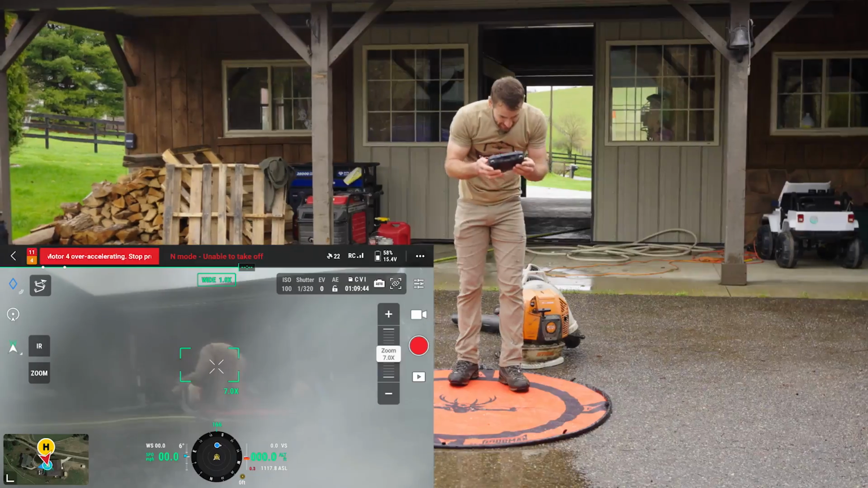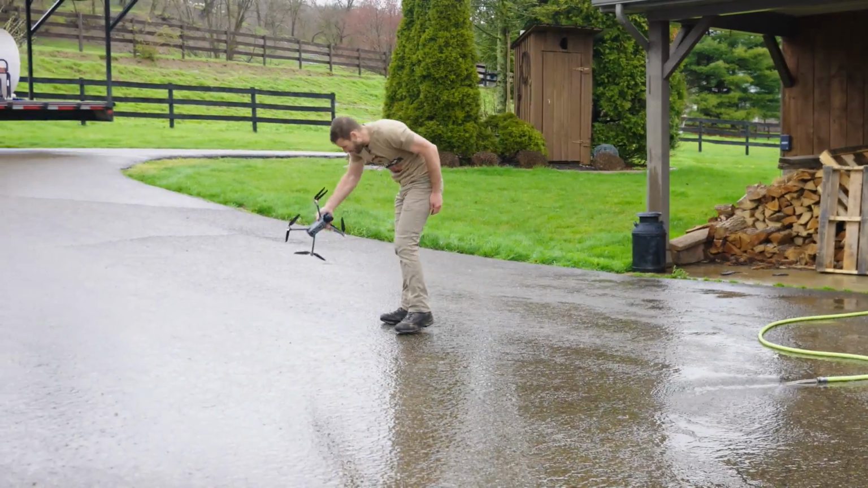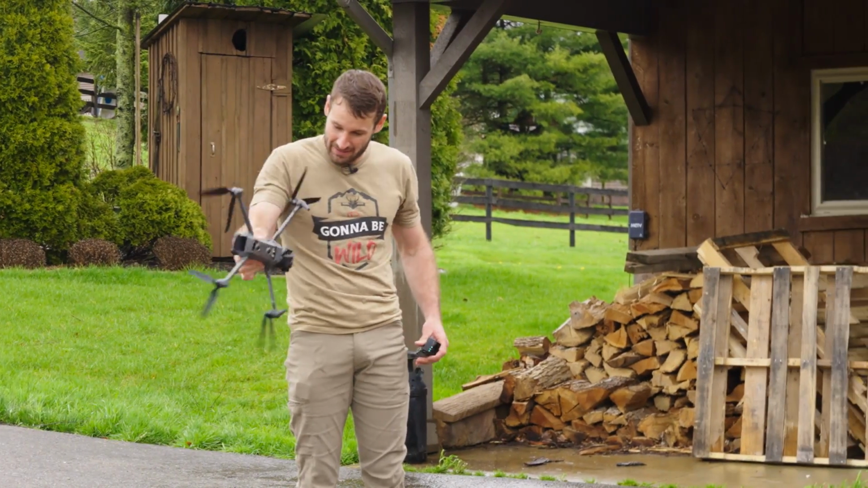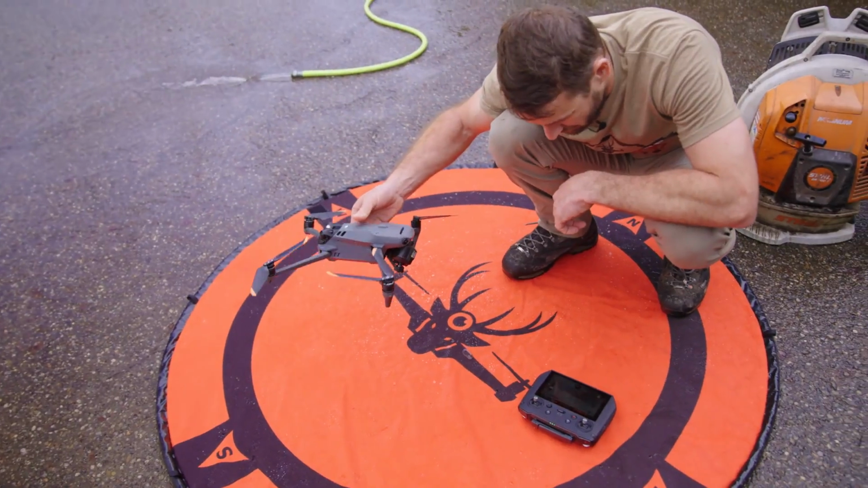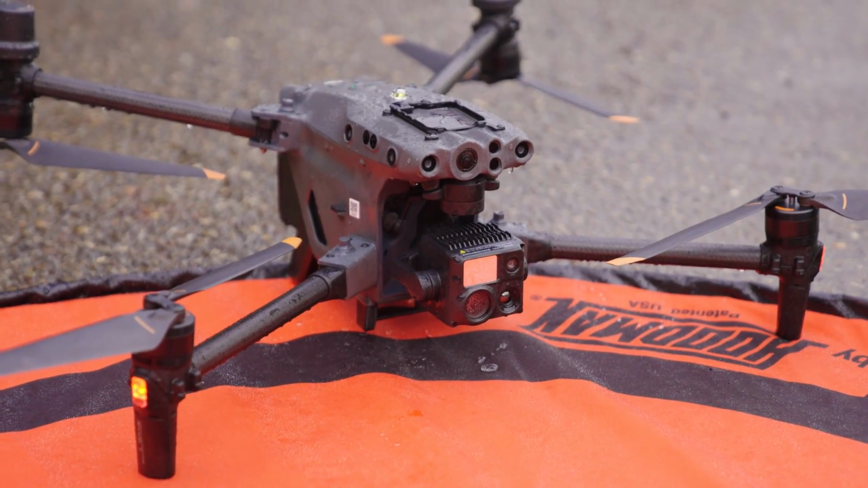Well, it said motor over-accelerating. That thing just fell from the sky. Honestly, it took it a good bit. Shoot, little fella. Well, I gotta tell you what, you gave it your all. Just stay at home next time, and the Matrice 30T is here to save your butt.